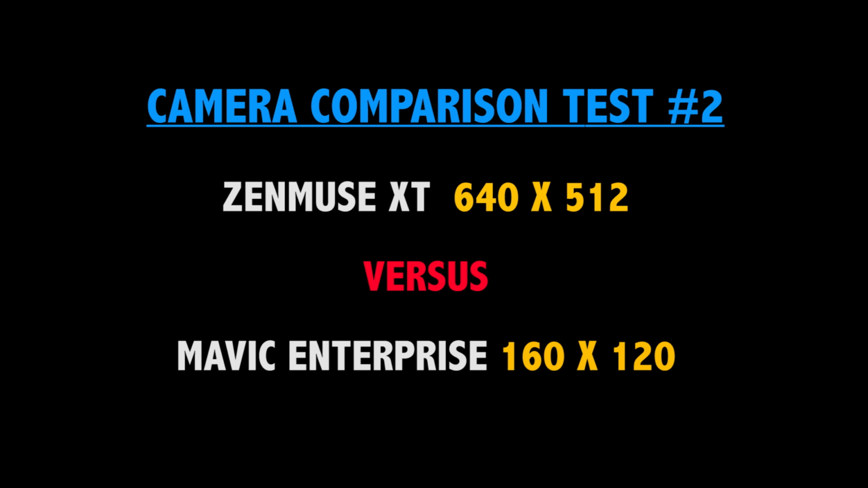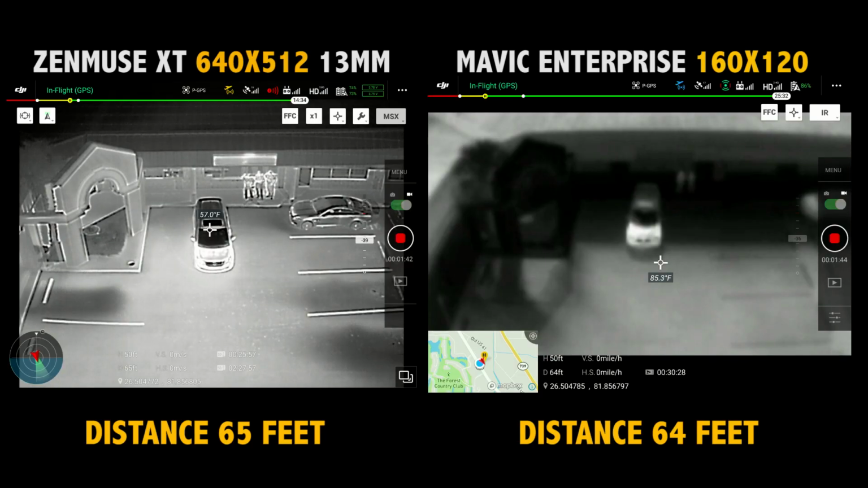Now, let's compare the higher resolution XT camera to the MAVIC Enterprise from 3 different distances. Here's both cameras at 65 feet away.